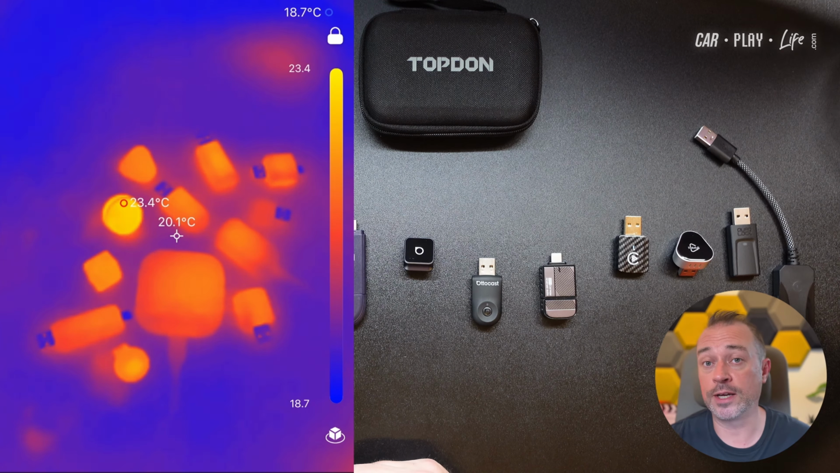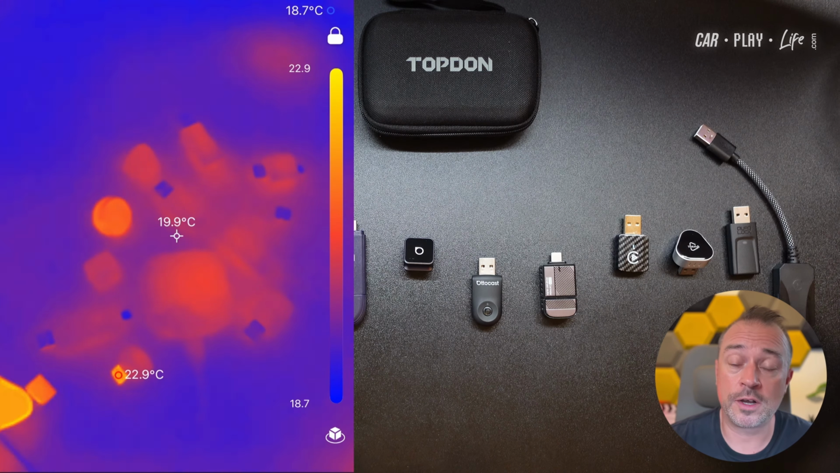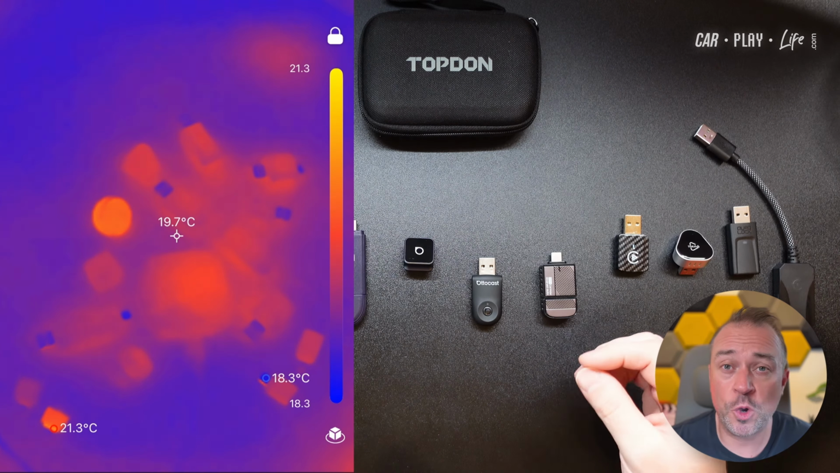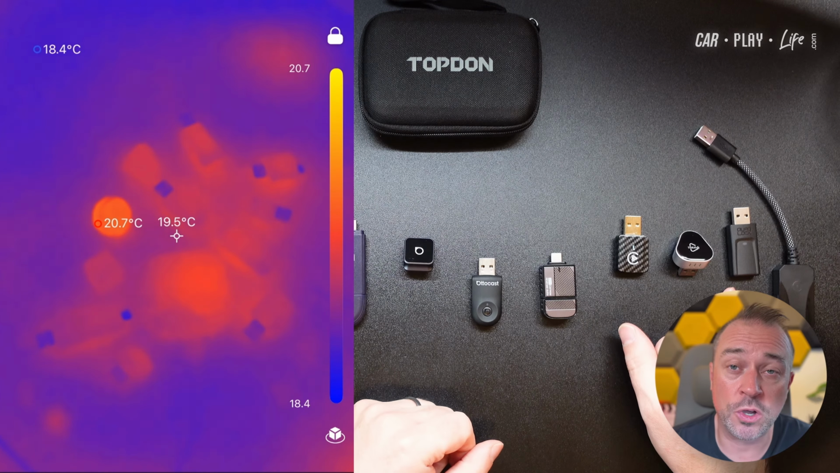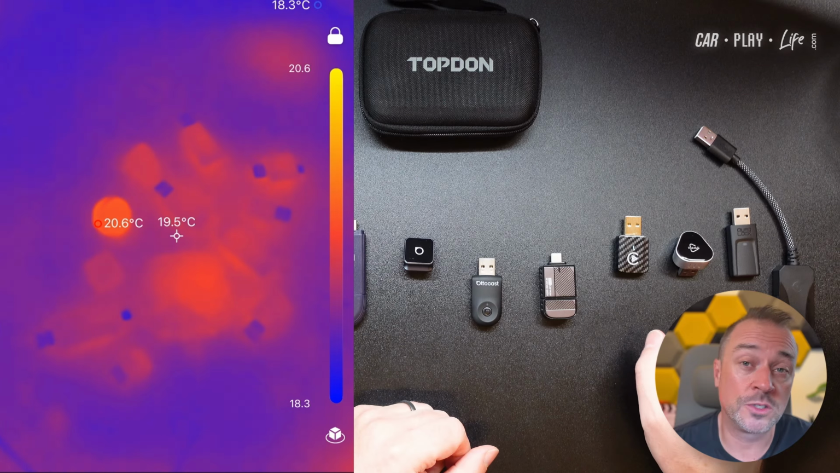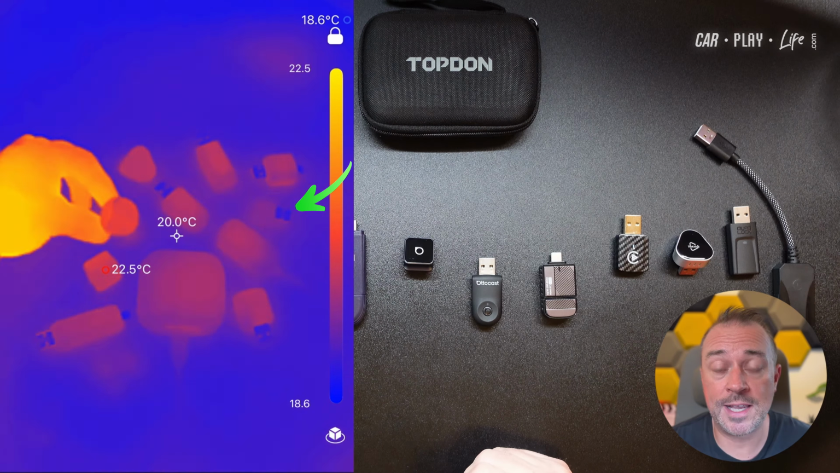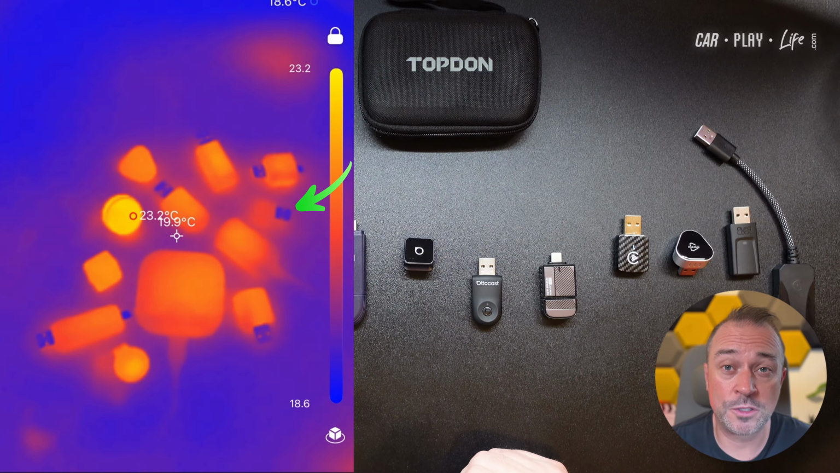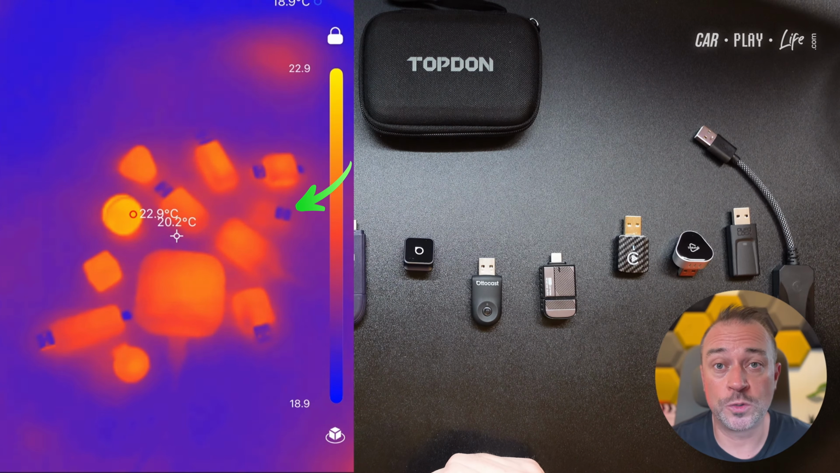After around 5 minutes, it took the CarLinkit 3 the longest to cool down, which then went on to the U2, which took even longer to cool down. I took a few away just to see what next was the hottest, and it was pretty much the Quad Lock that was taking a little bit longer to cool down over some of the others. The Ultra, with its thin plastic casing, because the casing is doing most of that thermal expenditure, that obviously was the fastest to cool down completely.